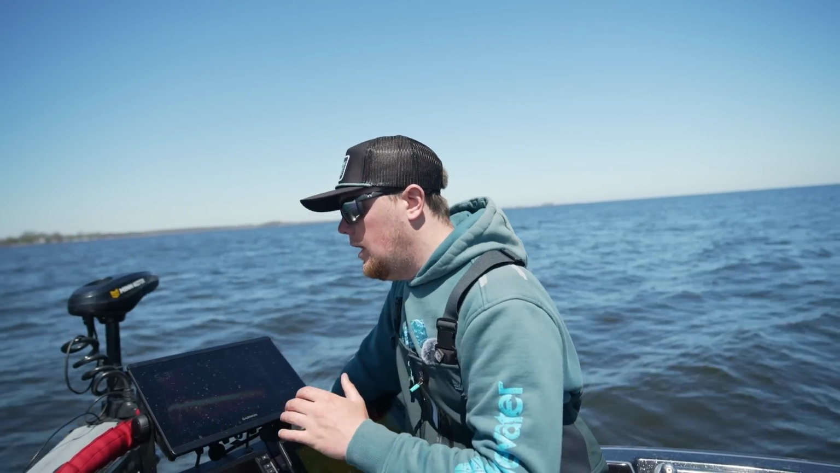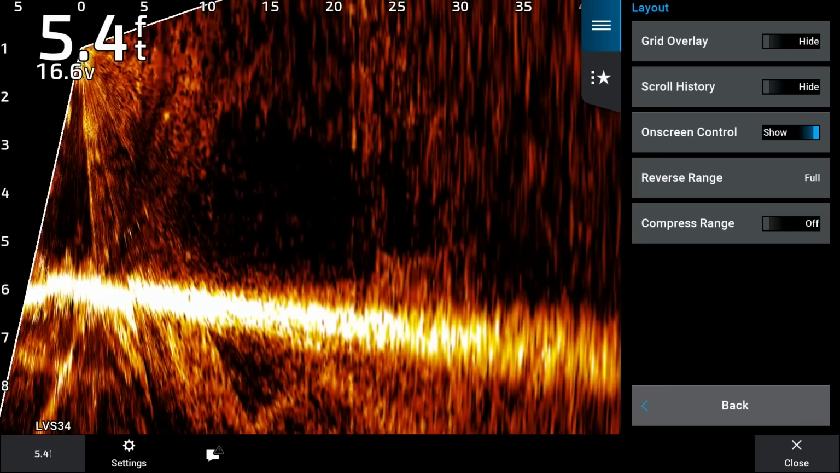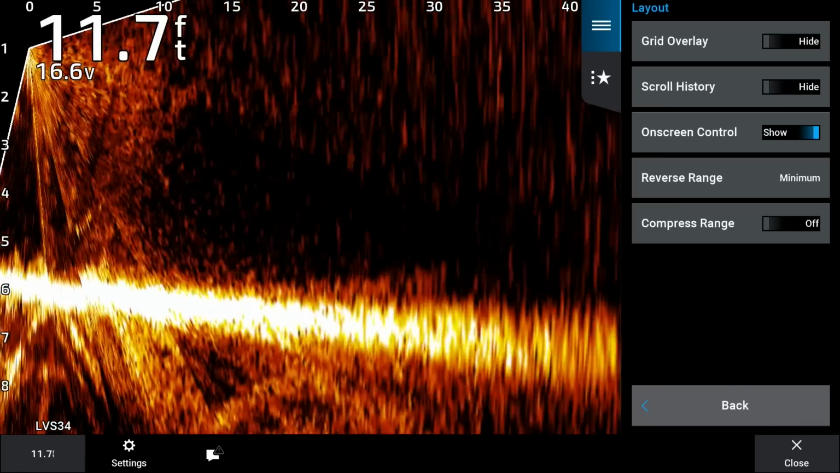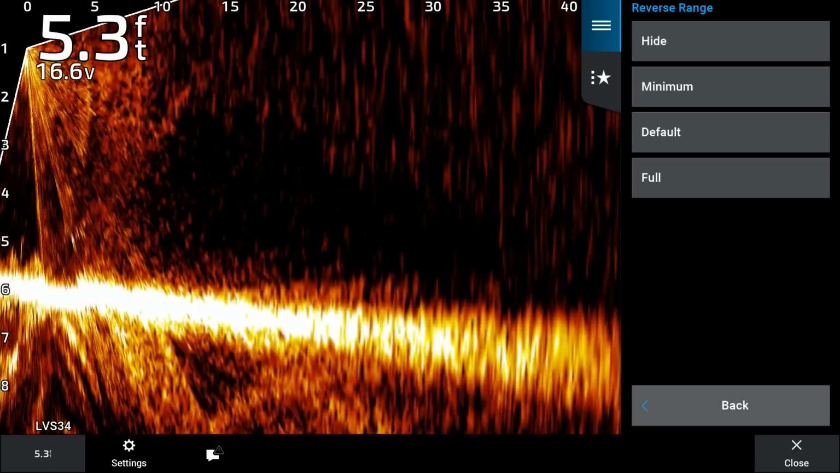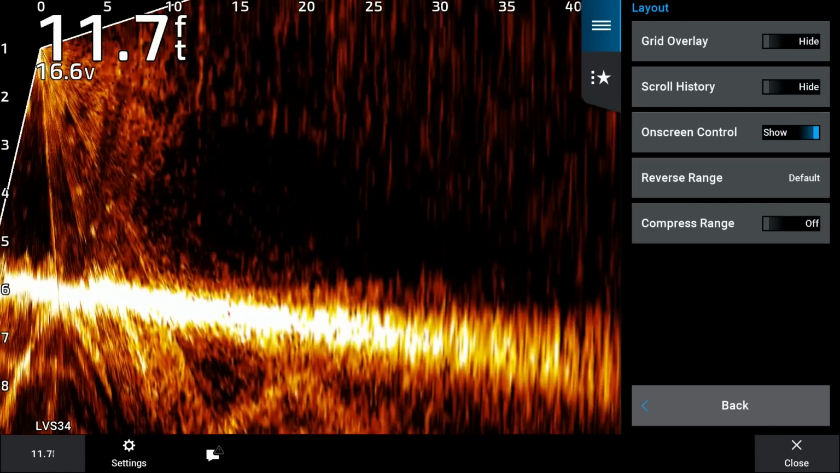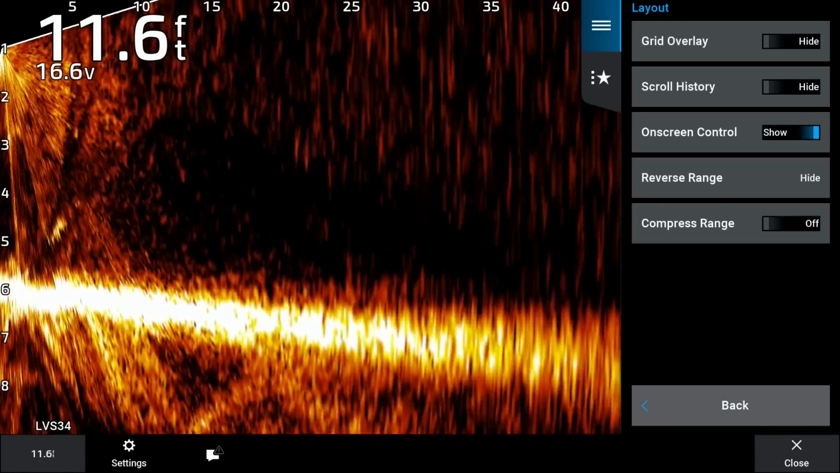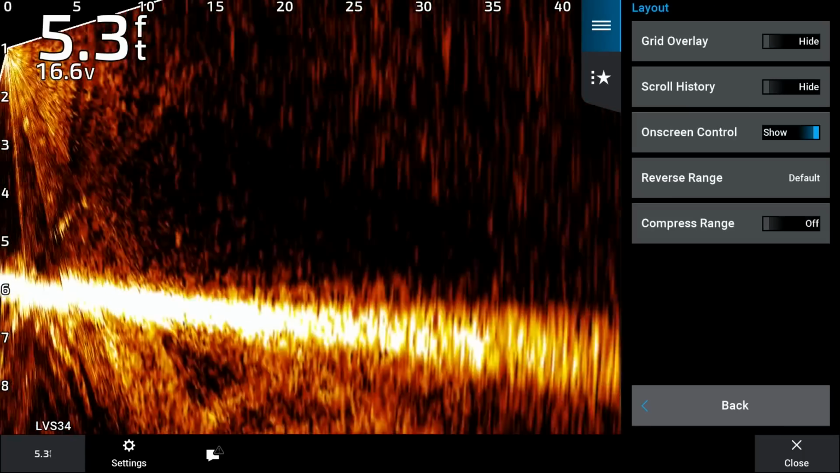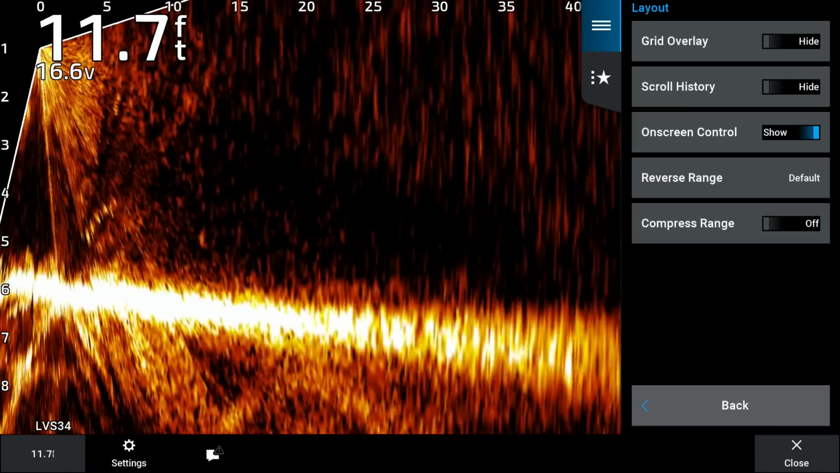So if you go full, you're basically just gonna get a little bit more screen from behind the transducer. If you go minimum, it'll pull that in. Again, I just kind of always leave that on default. You can hide it completely and then you don't have anything. In my opinion, it's not a huge deal whether you have it on or off. I just like to leave it on default.